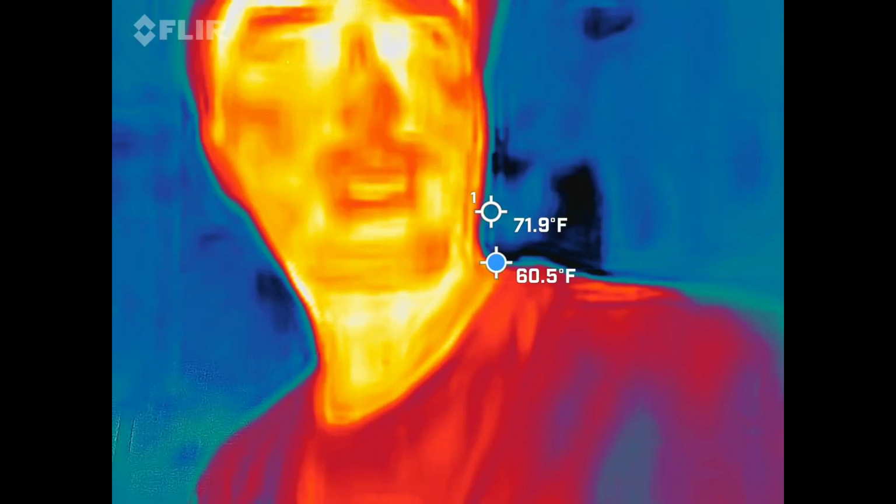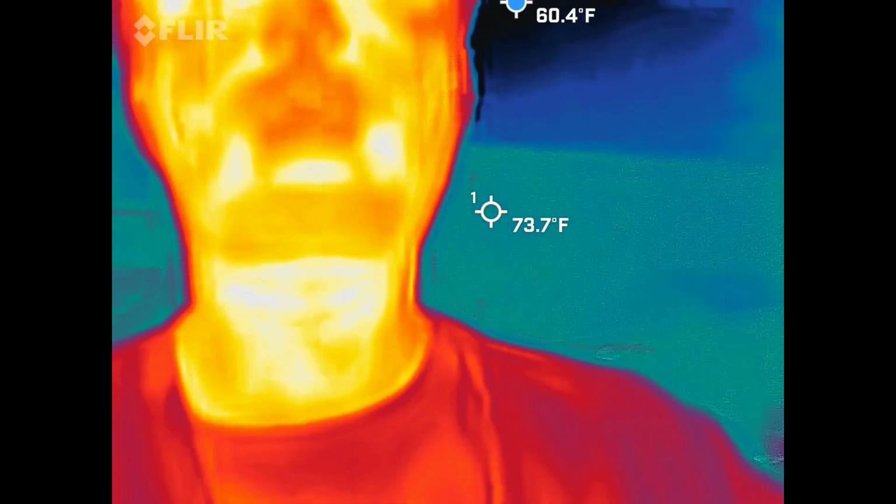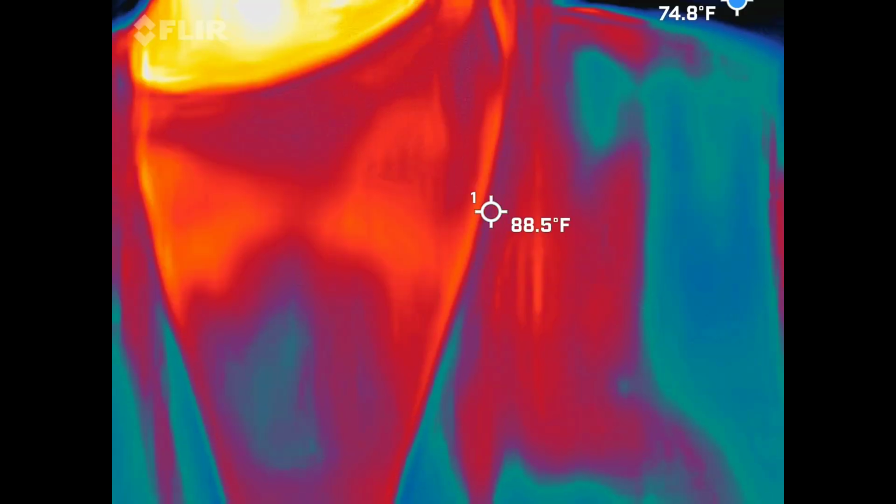Really looking for cold spots. So you should be able to see me in this camera. Red, orange, and yellow guy. Sorry, gentlemen, but that means I'm the hottest thing inside the frame right now. Haha, see, I have your attention now, don't I? He's the jerk holding the camera.